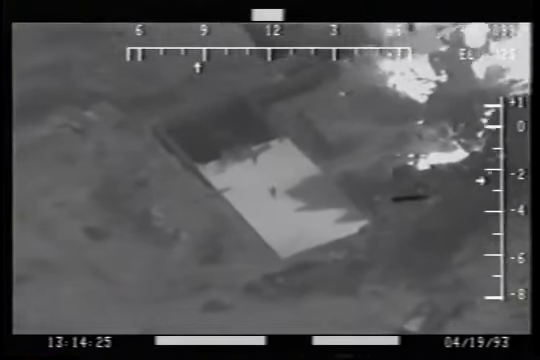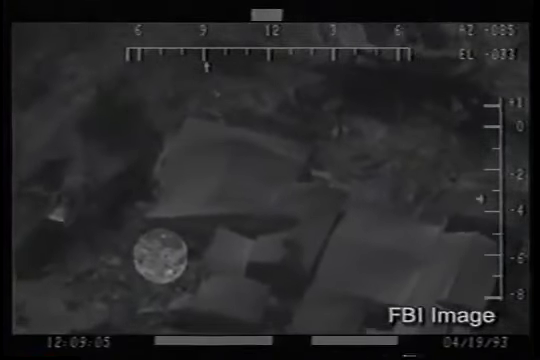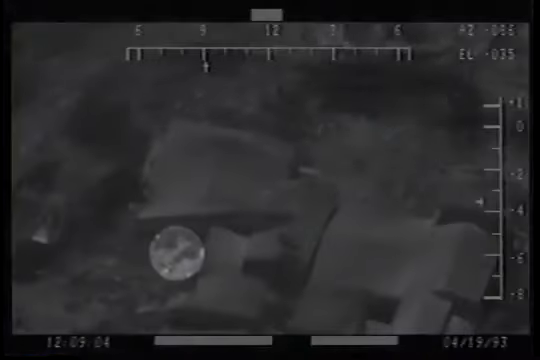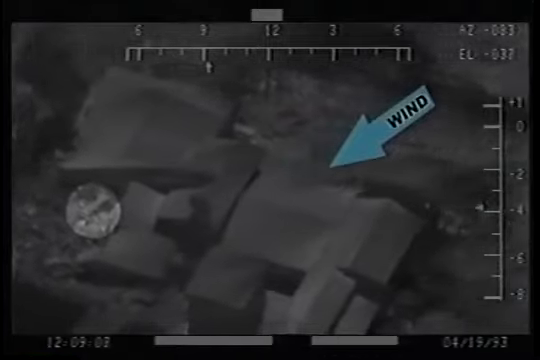This FLIR imagery shows a person running through the rubble of the collapsed Mount Carmel gym, just as the fire is breaking out in the front and at the back of the compound. It might appear that this is debris blown around in the gym by the wind, except for the fact that the person passing through the field of debris is moving across and against the wind.